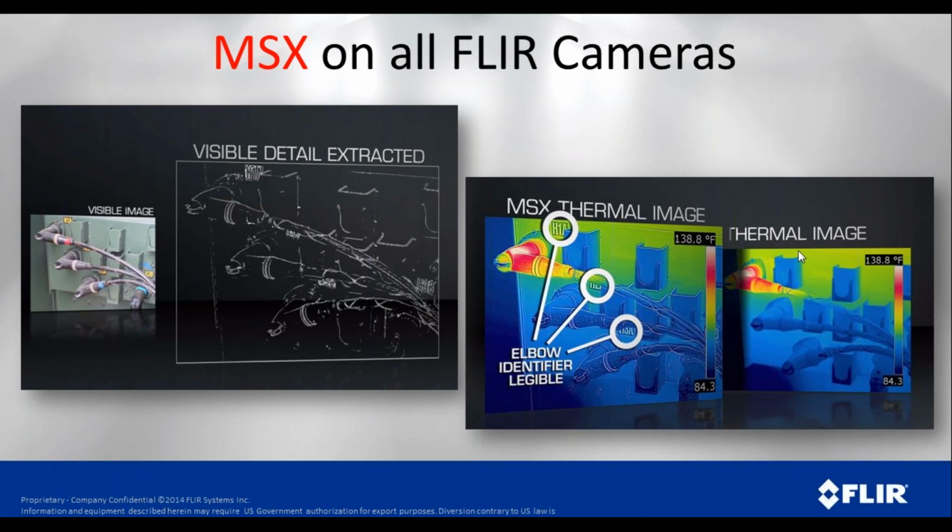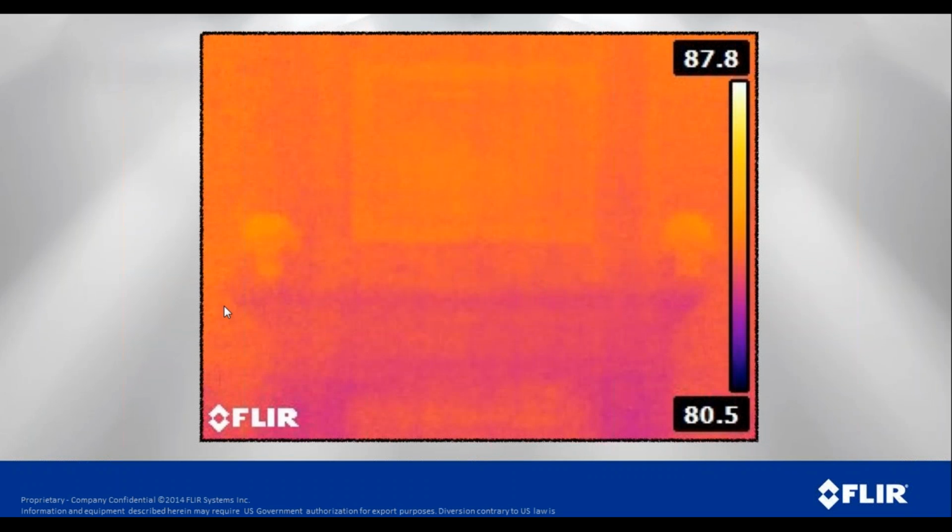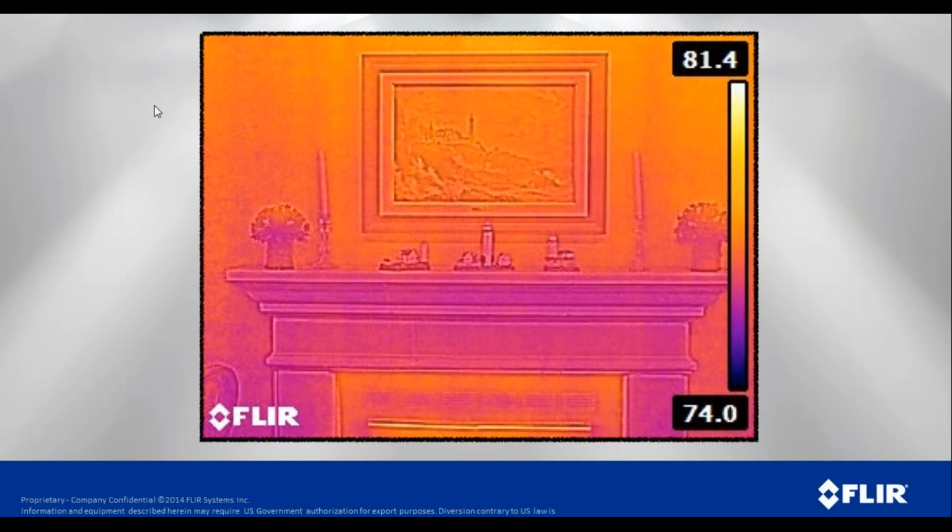So now in that thermal of the elbows in the transformer, normally we would see what was on the right, but with MSX now we can read the labels that are in there. If we're looking at a breaker panel, we can read the breakers, the breaker numbers, the breaker descriptions. So it gives us more information that we can use. This is an image without MSX, and if you really squint, you might be able to make out that there's something there in the background. But once we add the MSX, it really comes into view what the scene is.